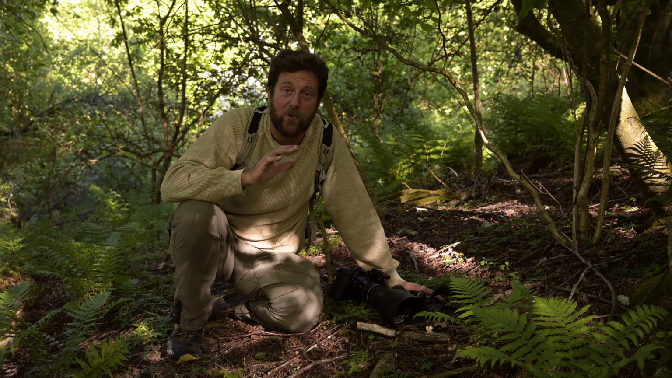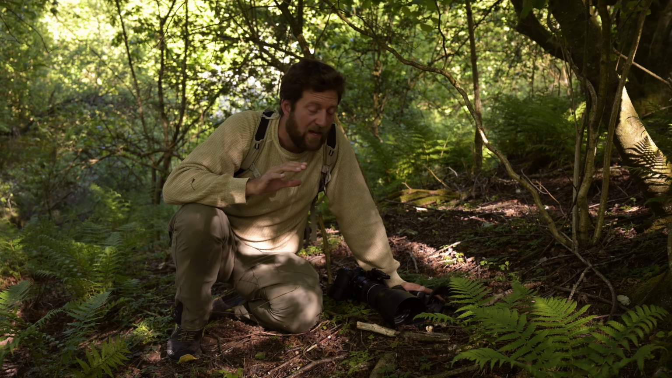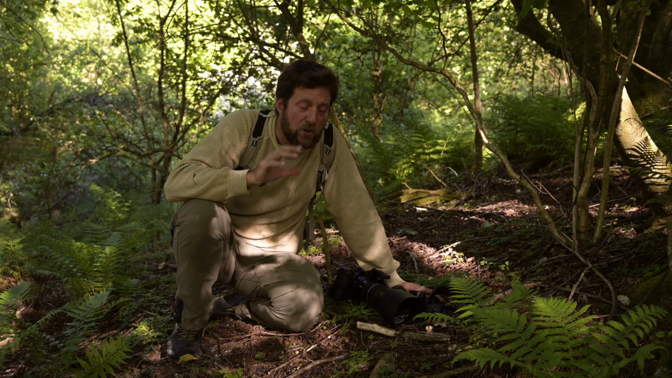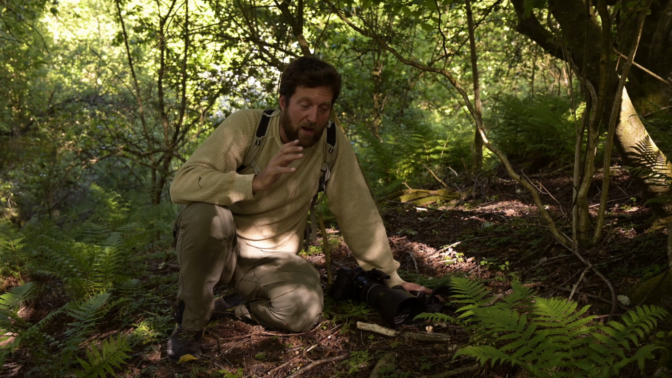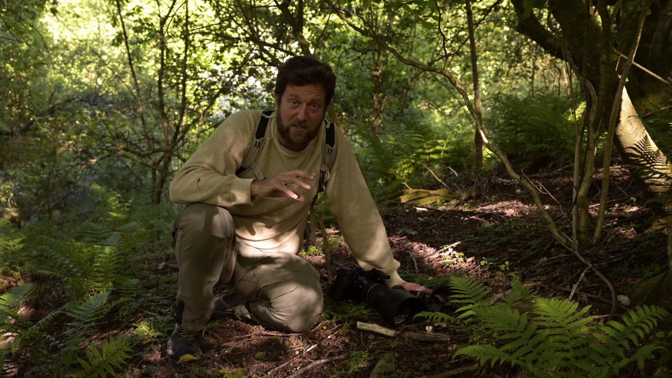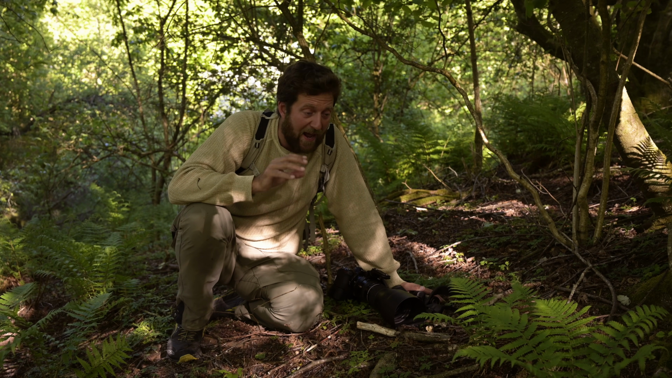The reason why I want to talk a little about these trail cameras is because it has made a huge difference for me. That has basically been the difference between getting the photos of the badgers this spring and summer and not getting them.